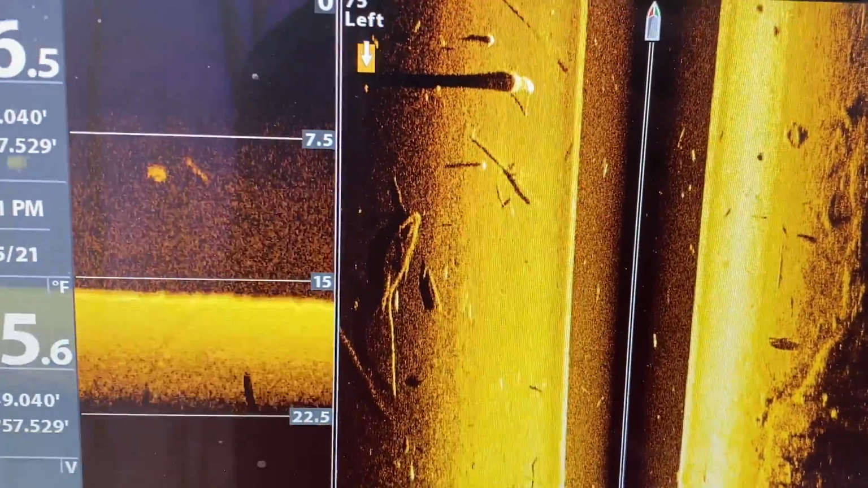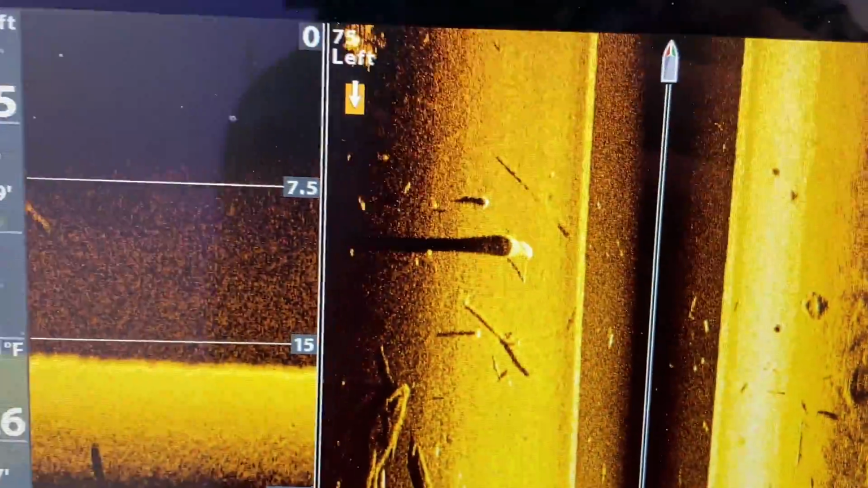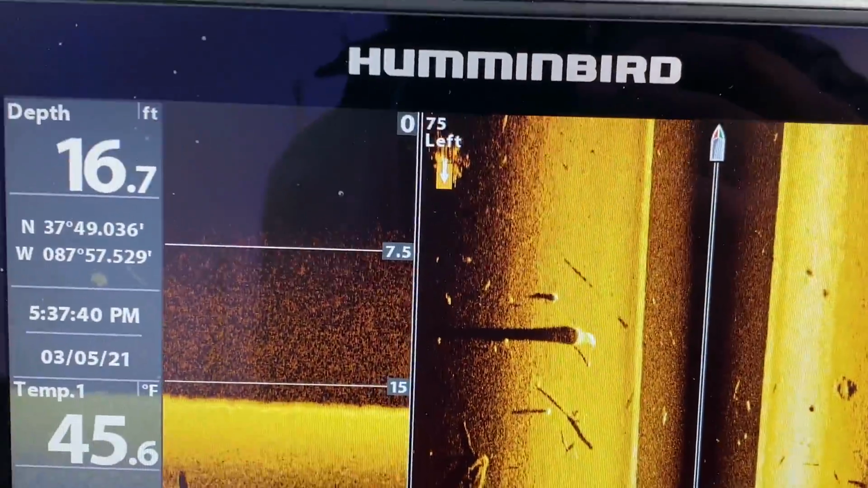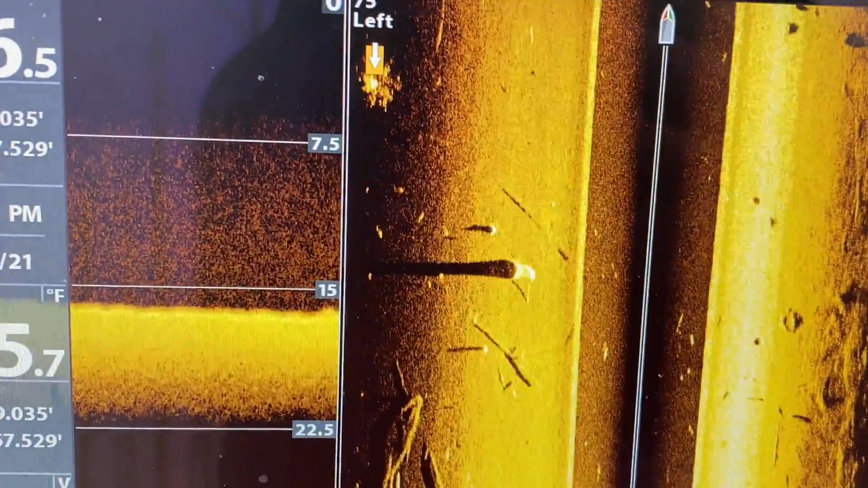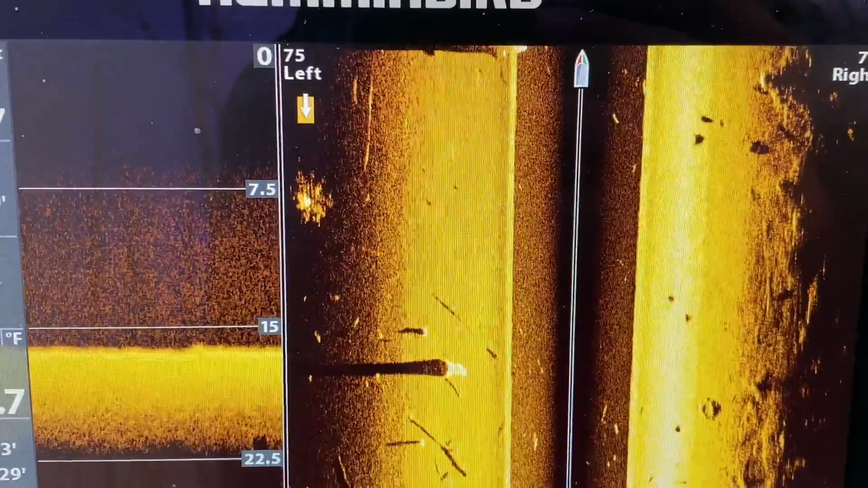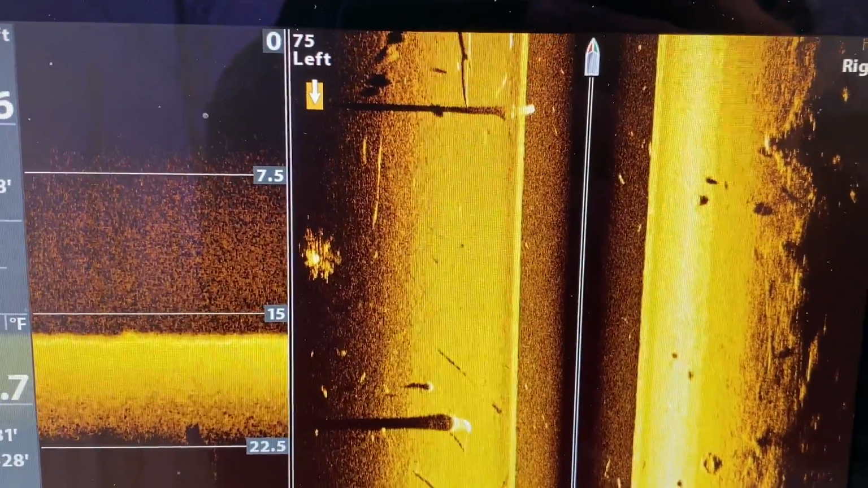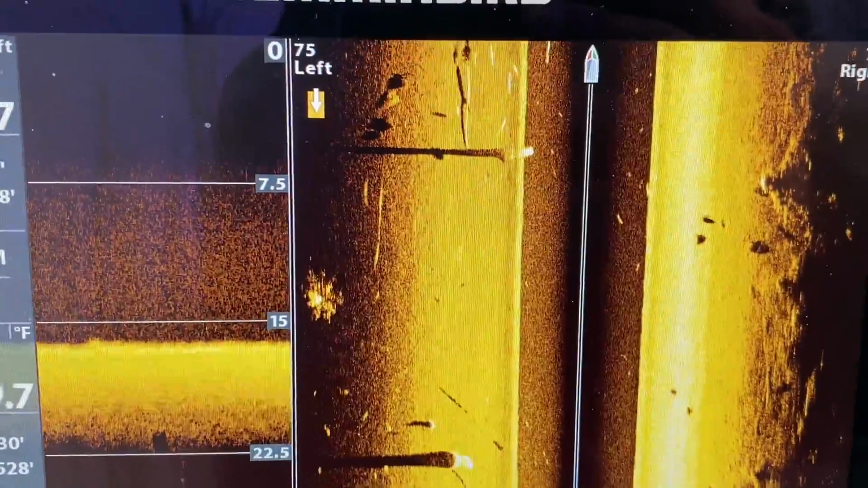So that actually looks like a tire right there, but it's just an individual tire. So right now we're looking at a vehicle that's been in the water for 8 months. It's going to show almost a flashy type. It's going to have a little bit of moss on it, but it won't be as visible as one that was in the water for years.